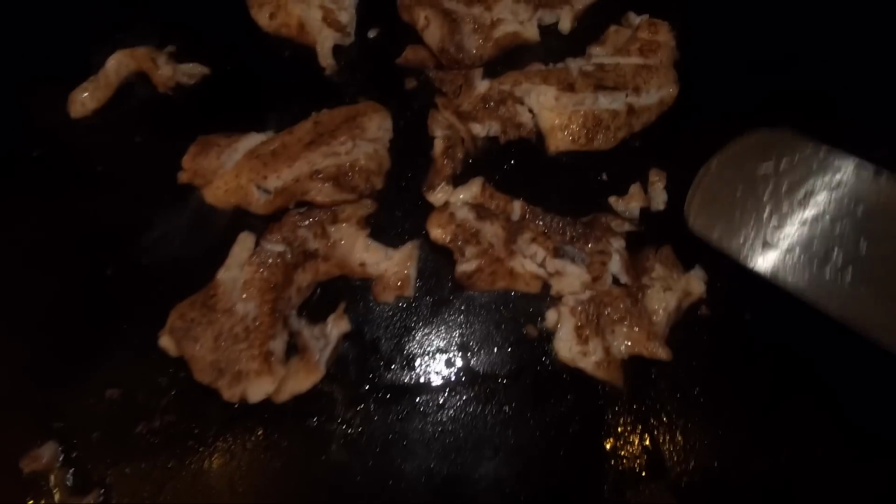All right, these babies look good to go, so we're gonna take these right off here. That is the one thing with crappies on the Blackstone versus walleyes or any other stiffer fillet type situation. They are gonna kind of come apart, but that's okay, because when you're doing fish tacos, you're gonna break them apart anyway, so it doesn't really matter too much.